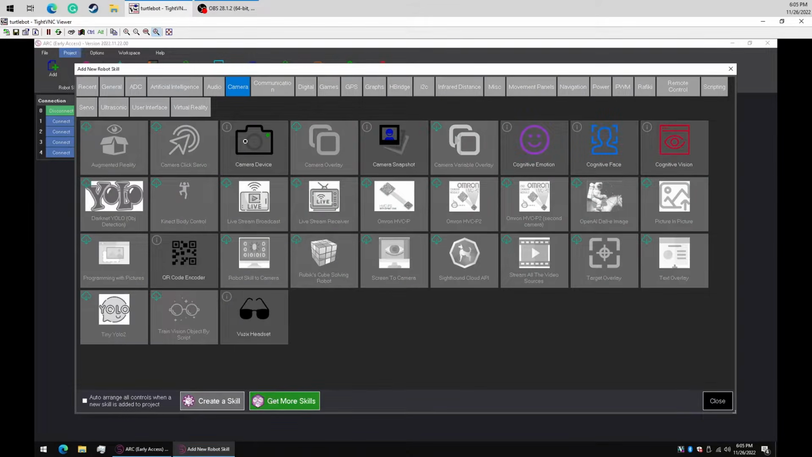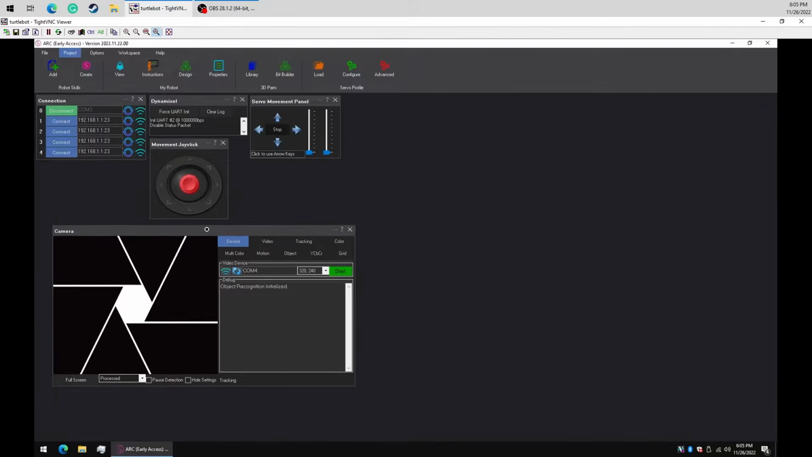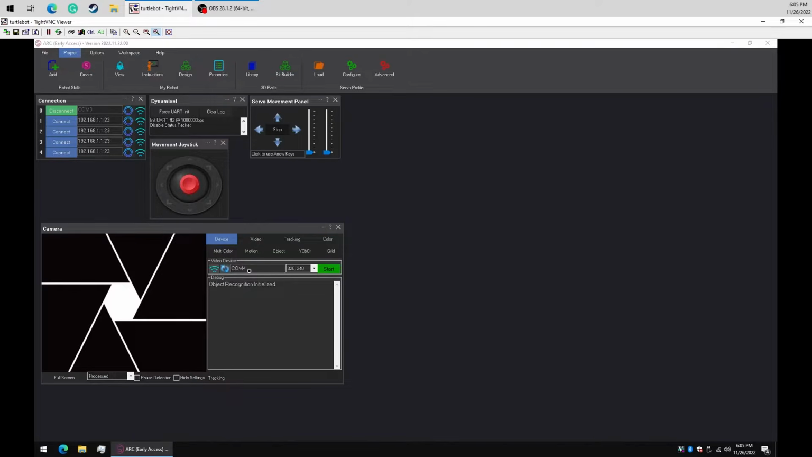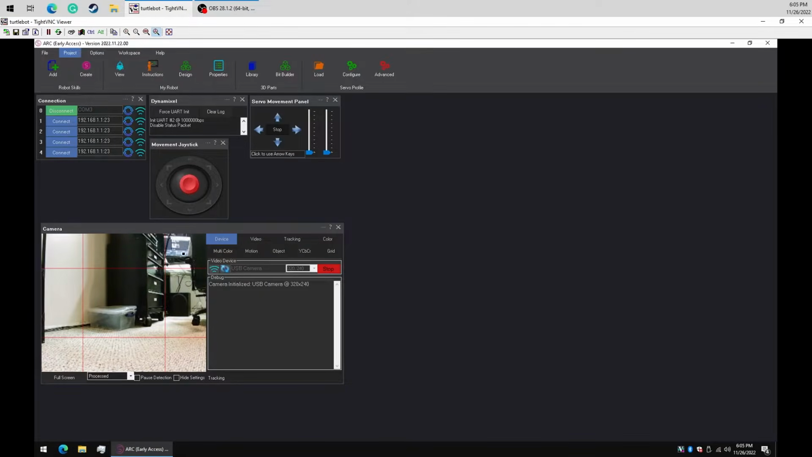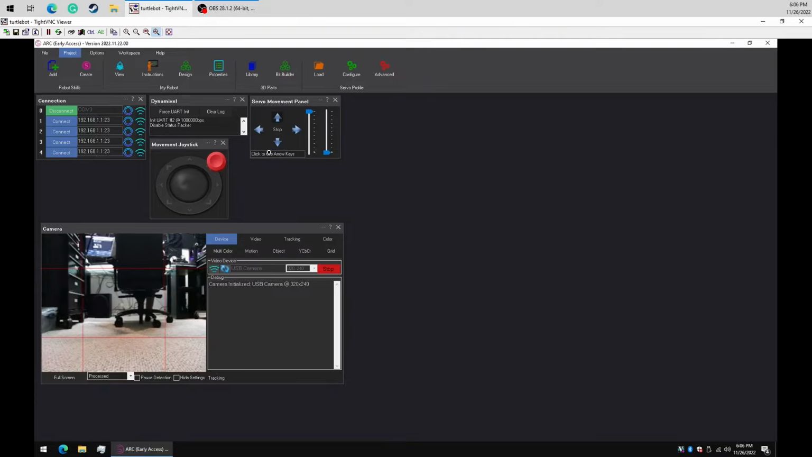Now let's add in our camera so that we can see what the robot's actually doing. There we go. Perfect.